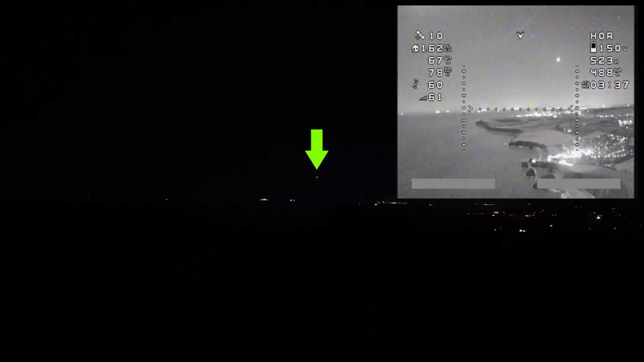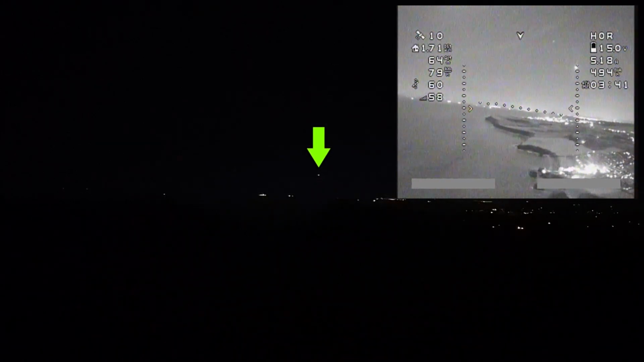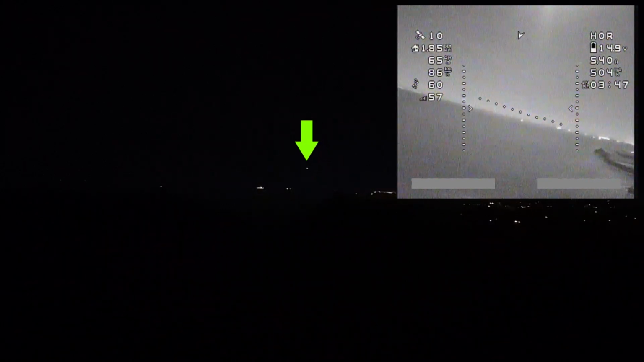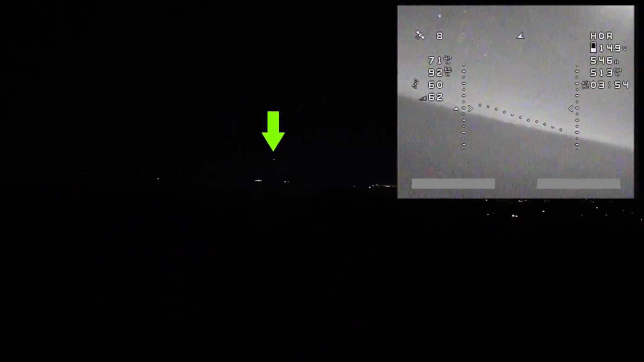Now, one cool thing about flying at night with an aircraft which is covered in LEDs is you're able to fly much further distances legally. Most places in the world, you have to maintain line of sight of your aircraft whilst you're flying. And if you're flying in the day, that normally restricts you to a couple of 100 meters. At night time with LEDs on the aircraft, you can fly way, way further, especially when you've got nice bright LEDs on your aircraft like I do here.